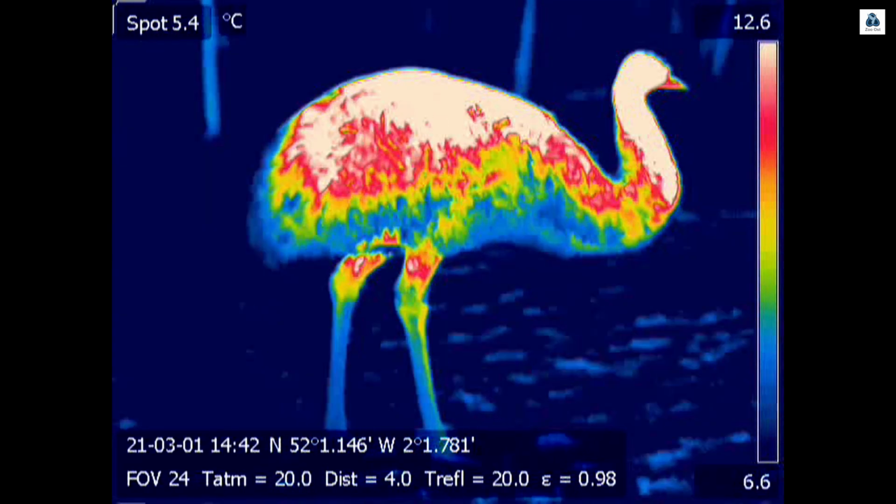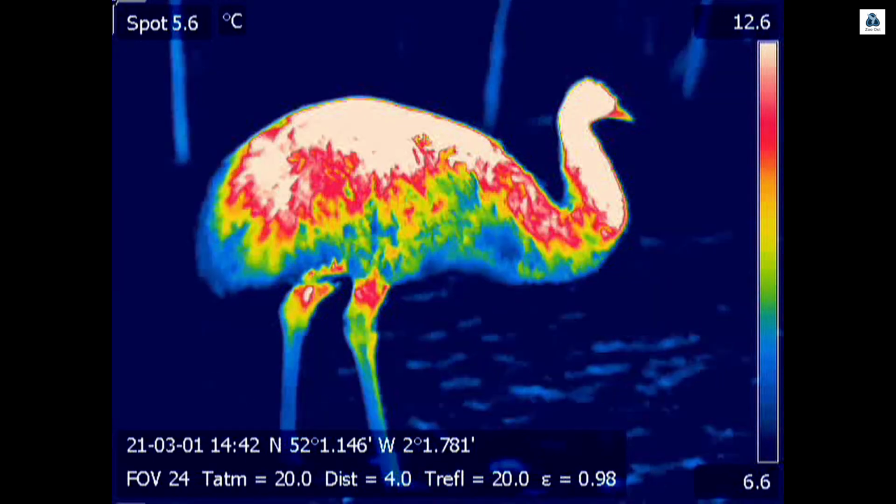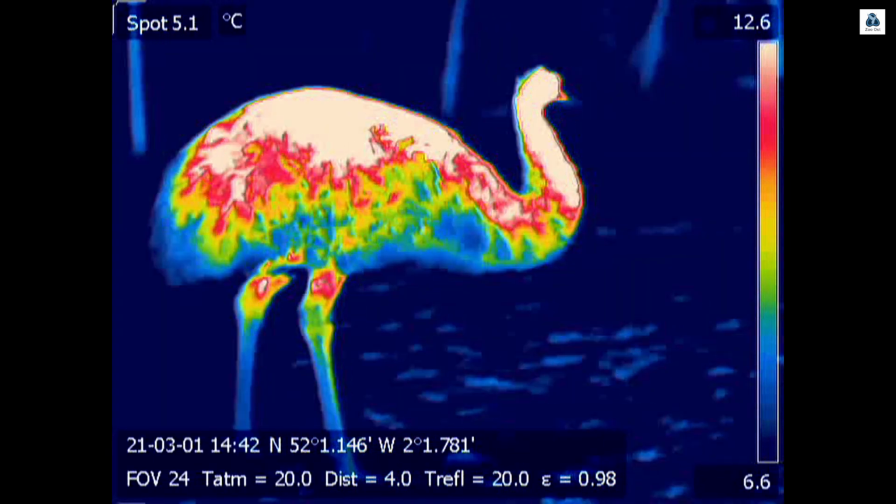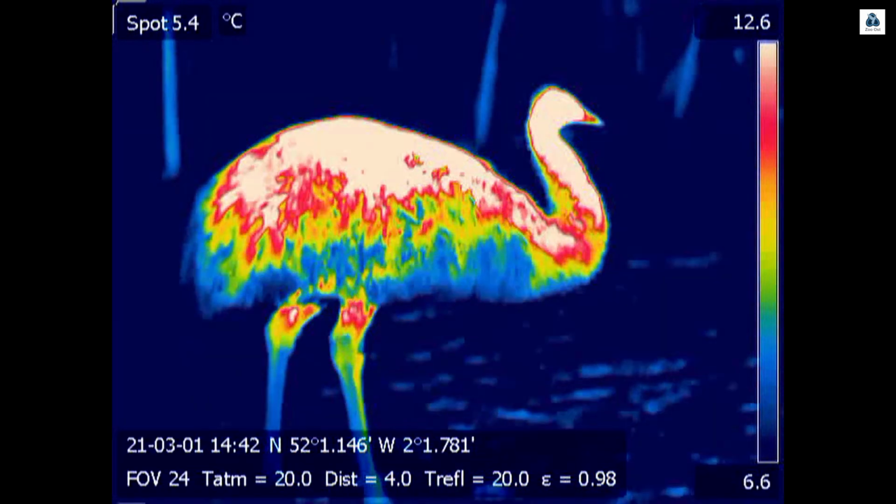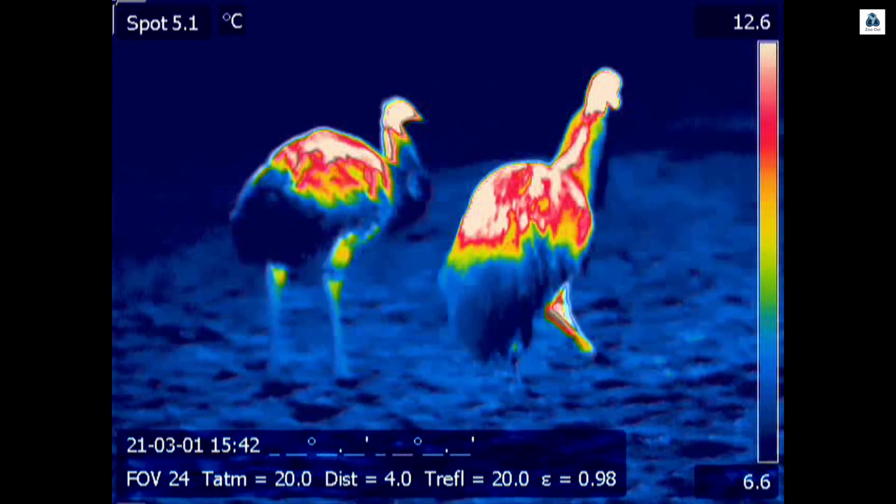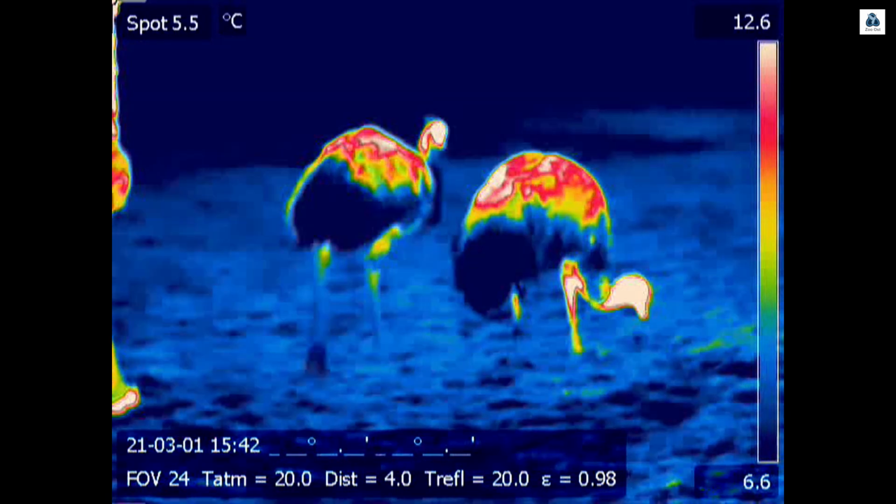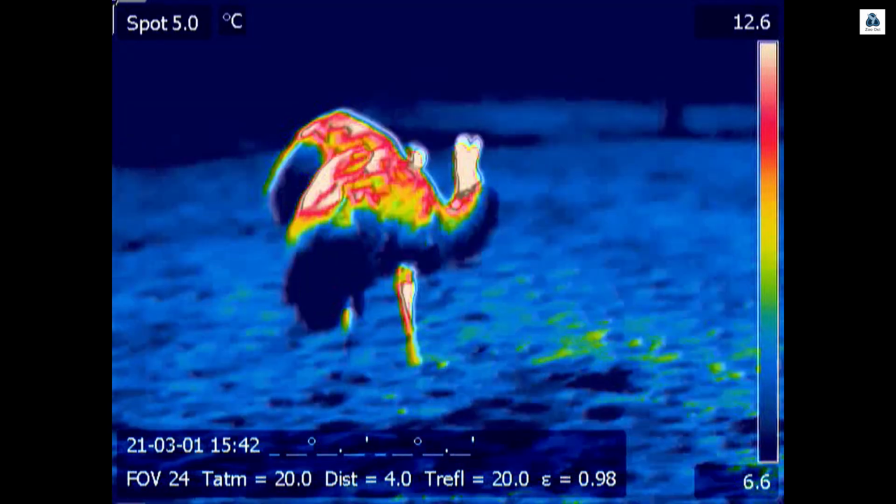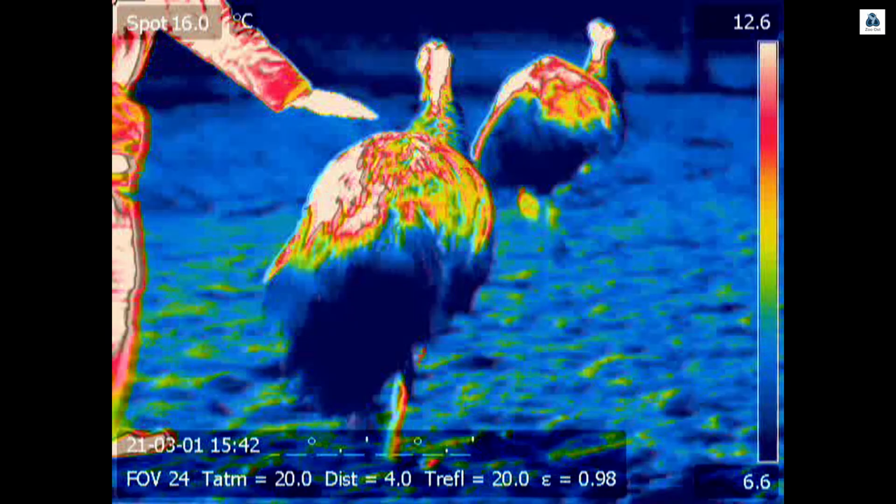Don't worry too much about the distal end, the lower parts of the legs, because birds can control their blood supply further down. They can shut it off, or they can pump blood to it as needed. And that is always really important. So just watching her move and comparing that with Bobby, the younger one, you can see how he moves and how much warmer his legs are as opposed to Scylla. But we'd expect that. He's about half her age.